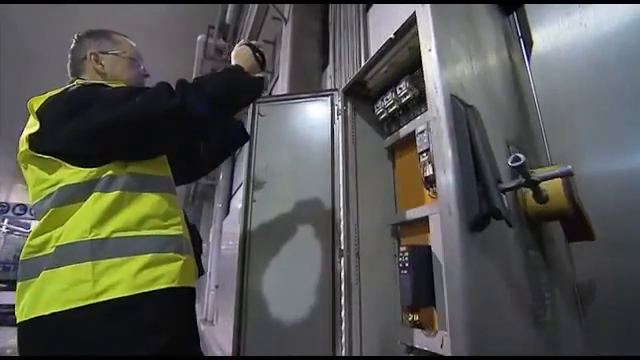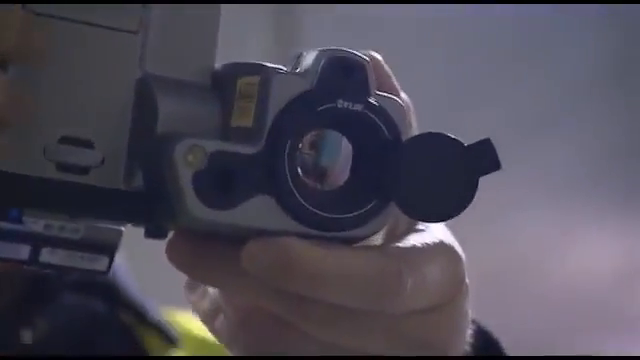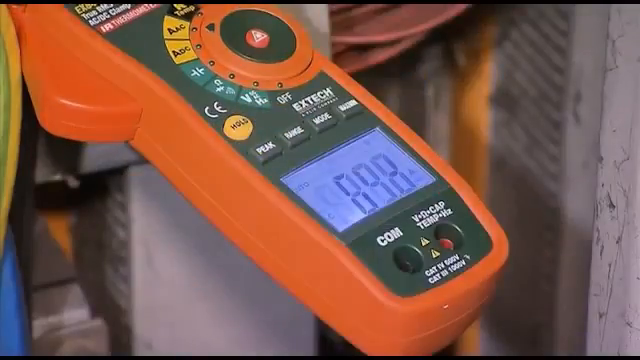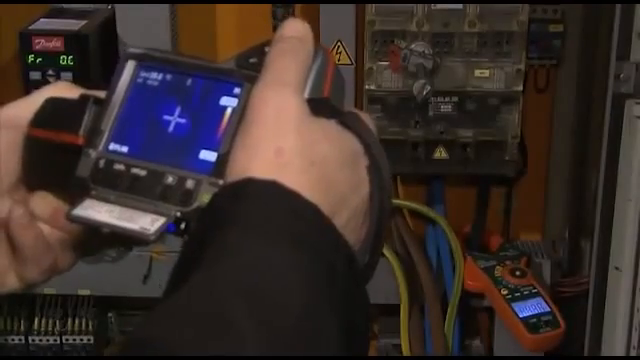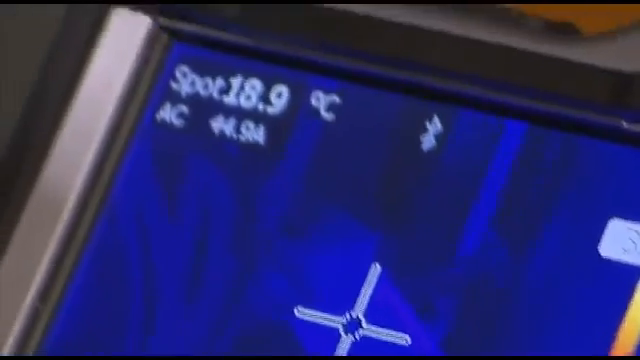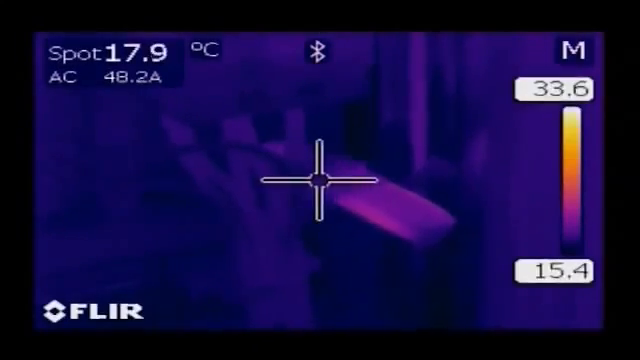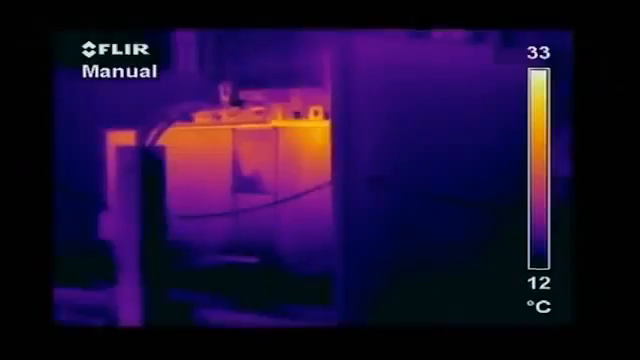Most FLIR thermal imaging cameras are also equipped with meter-link technology. FLIR meter-link technology simplifies the work in electrical inspections by making it possible to transfer via Bluetooth the data acquired by an X-Tech clamp meter into the thermal imaging camera. The meter-link technology saves time and eliminates the risk of erroneous records or notes. The ability to save both a thermal and visual image allows showing the location of the hotspot to the people who will be making the repairs.